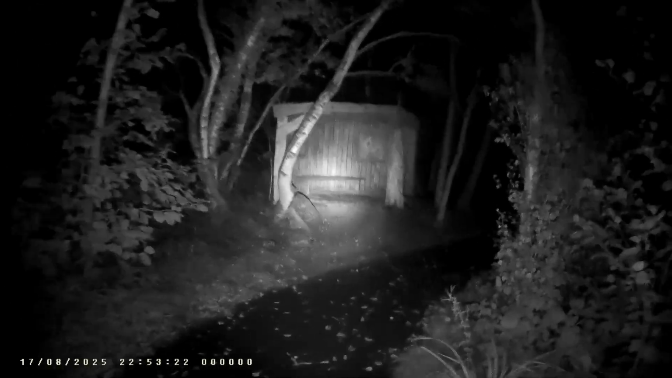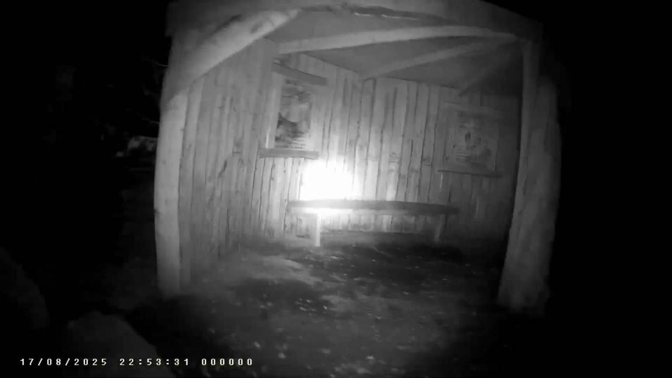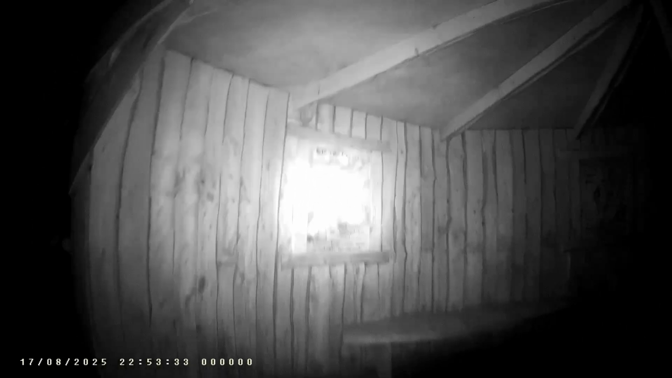Oh, this is a newish shelter that has some artwork in it. And the church is over there. I'm turning off this. Oh, this doesn't work. We need light.